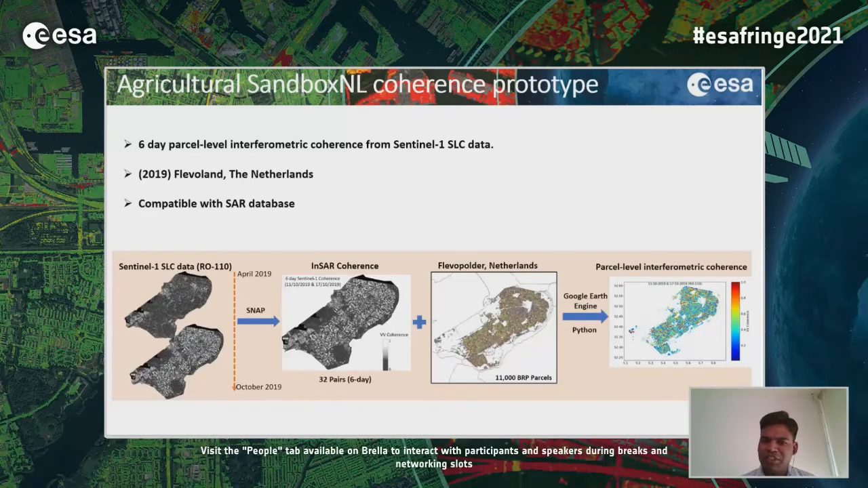Then these coherence maps were imported into Google Earth Engine to create a similar database like the GRD product. So we processed these coherence maps according to the BRP shape files of Flevoland.